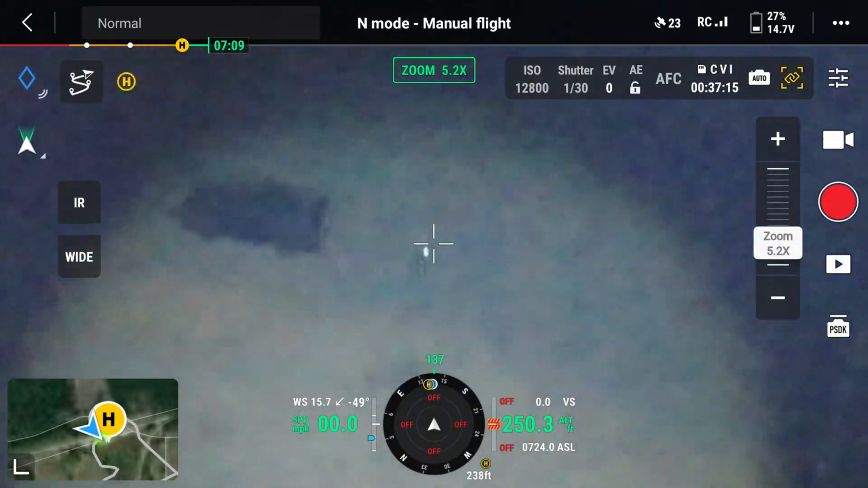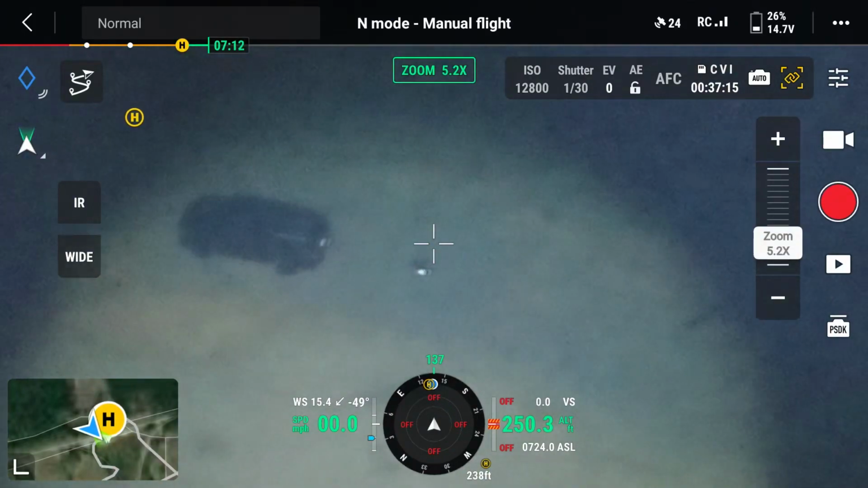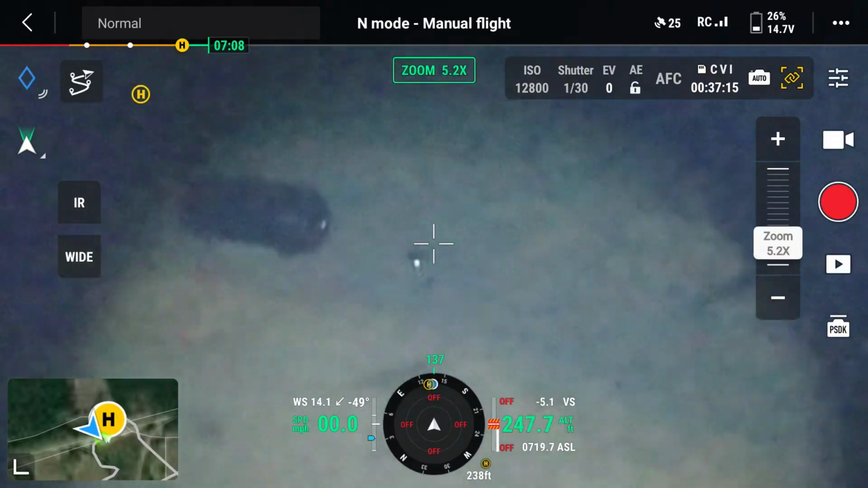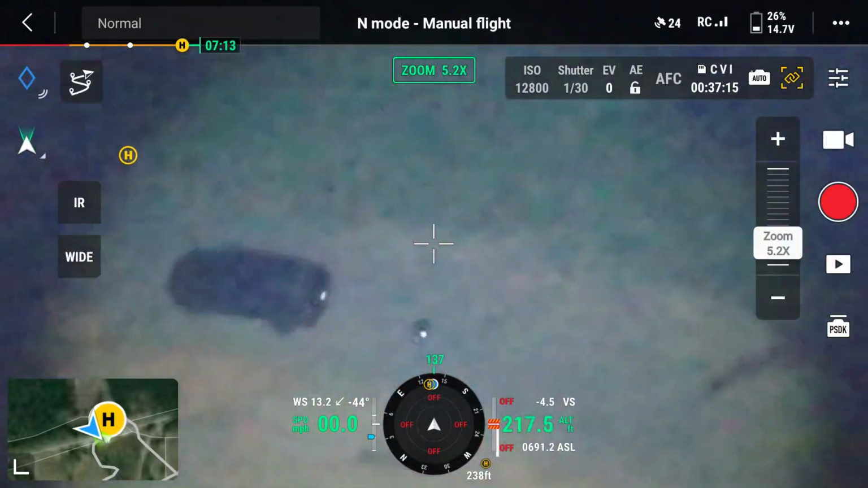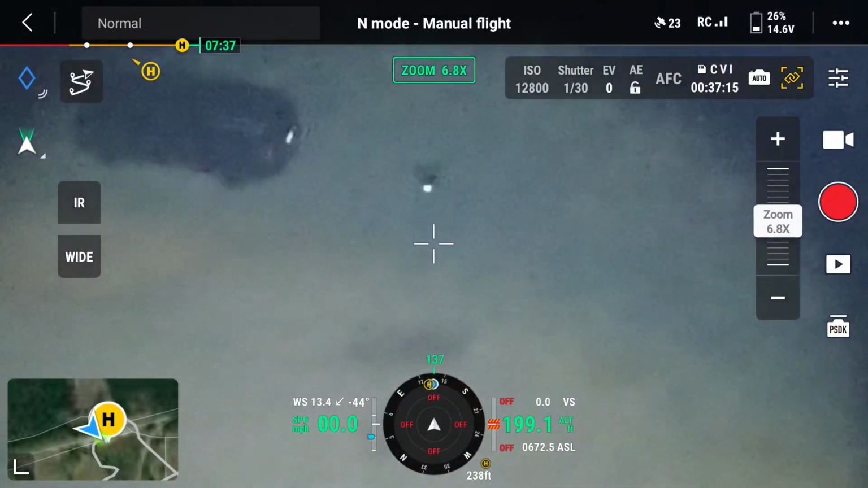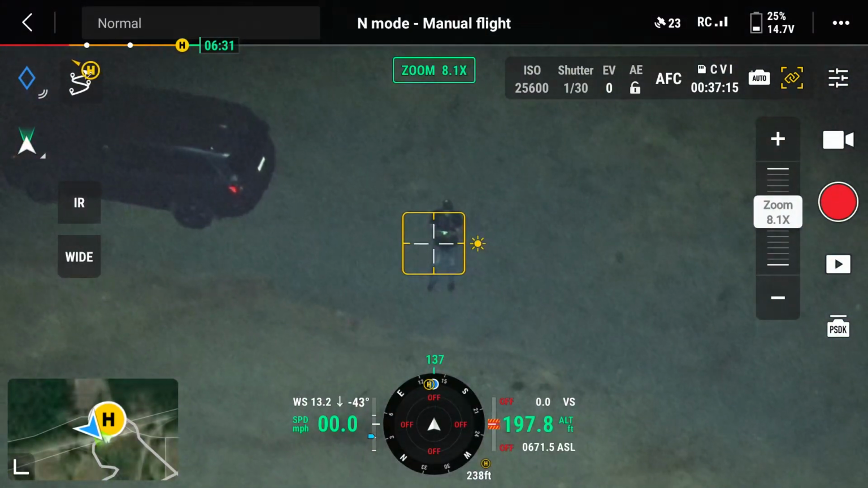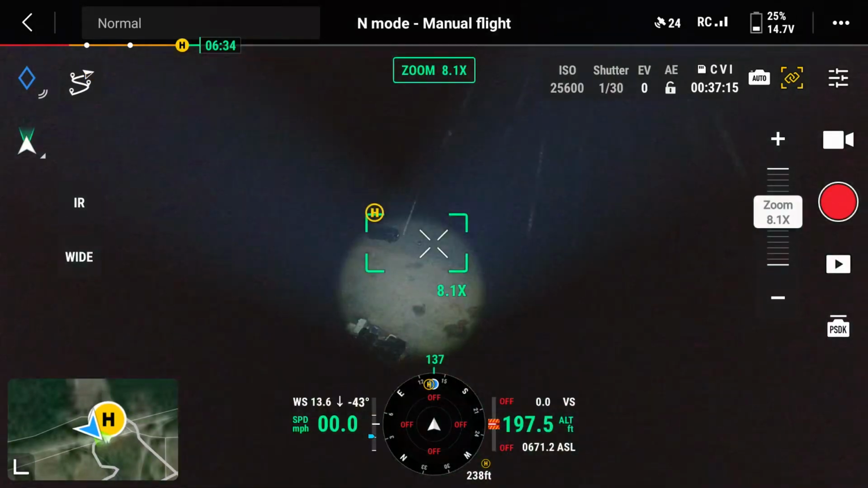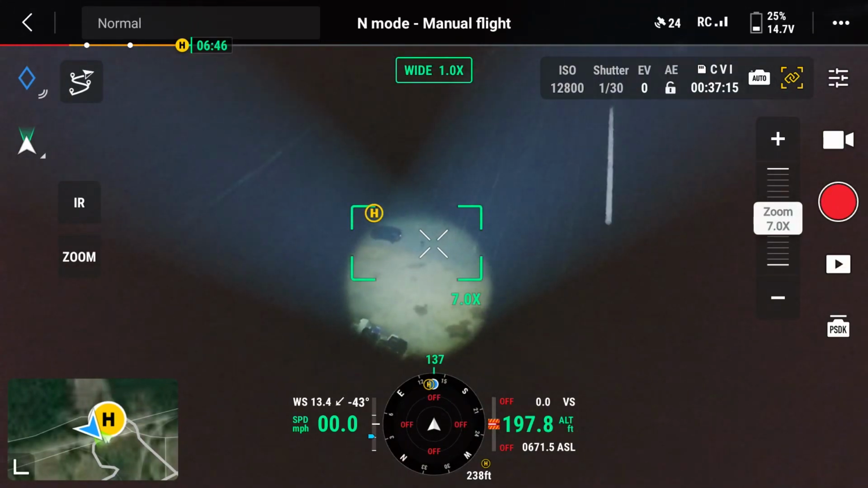But your wind heading arrow is also, it's an approximate. It's jumping quite big gaps. You can see it just for a second there went back to where it was pointing straight down. So now my lighting's a little more centered, where I am centered more in the actual light. And you can see, I mean, that looks decent.